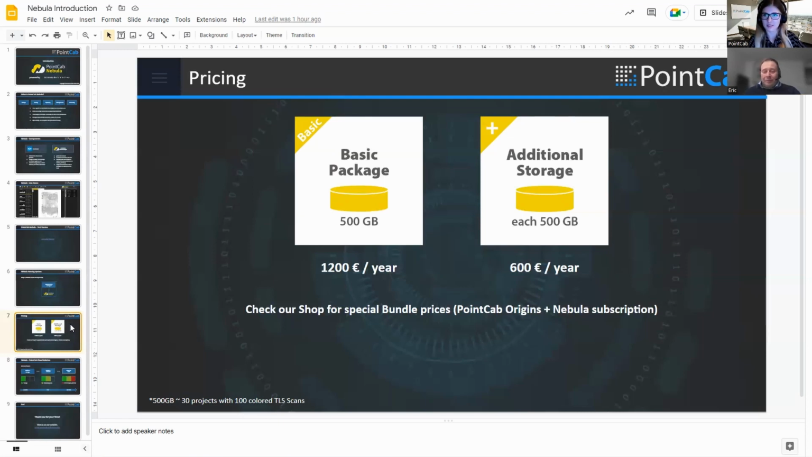I think it's a very good advantage for Nebula. As I said, this is one of the main advantages, not only for Nebula, also for Origins users: the storage is well compressed when using our format.